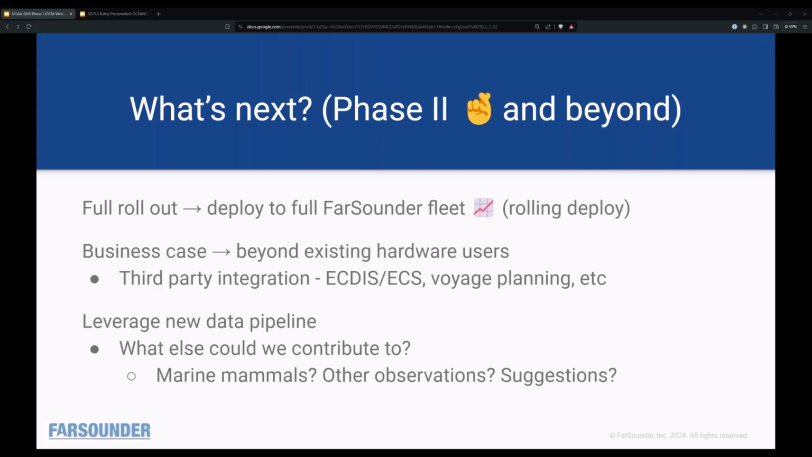Things that we were thinking of, because we know that there are existing endpoints for it, we could have a pop-up where the user could click and say, hey, I saw a marine mammal, I saw whales here, and record the time and position and have them put in short notes about what they saw. And then maybe other observations could be debris, like large floating debris that you're worried about. We could loop in other sensors, maybe something like a sea surface temperature sensor, and send that up.